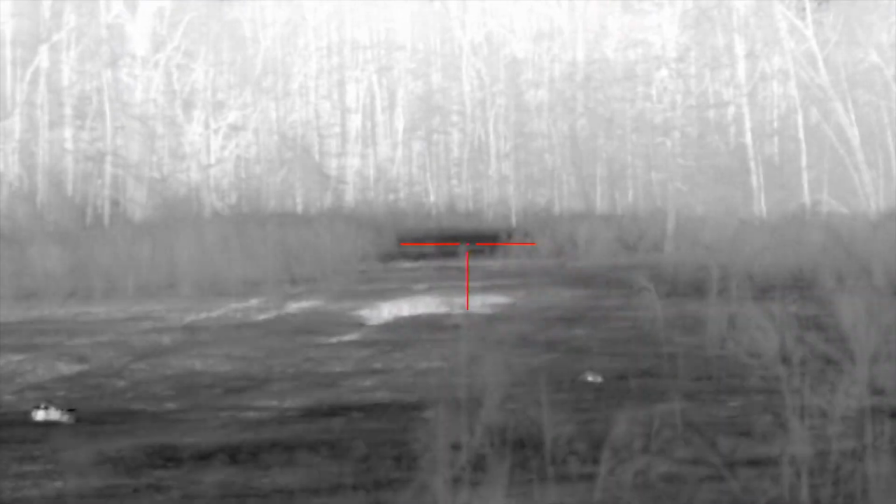I think it's definitely doable, but we gotta move on them. I think this wind is not good. The wind is blowing straight out that path. Those coyotes are right there. There's a creek that separates us, then another ginormous field.